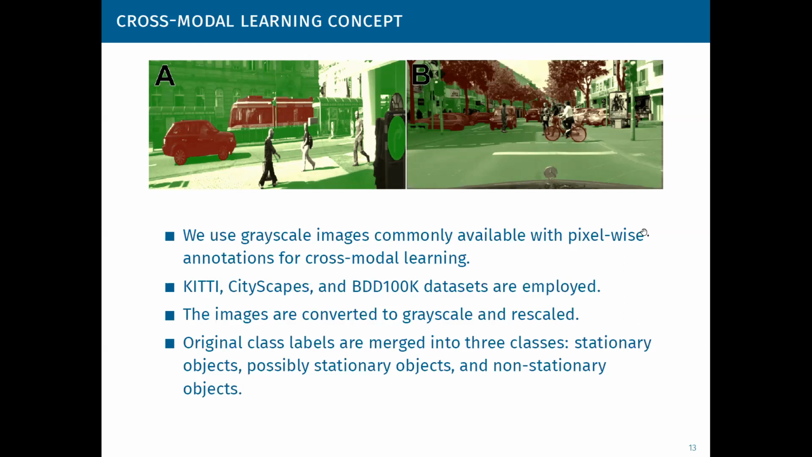The stationary objects like a road, building, wall, traffic sign, and so on. Those that are possibly stationary objects, like cars that can stand at the street or they can be in motion, also trucks, and the vegetation that can be shaken by the wind or not. We can decide if it makes sense to delete those pixels that belong to vegetation or not. And the last category are those objects that are definitively non-stationary, like persons, pedestrians, bicycles, and motorcycles.